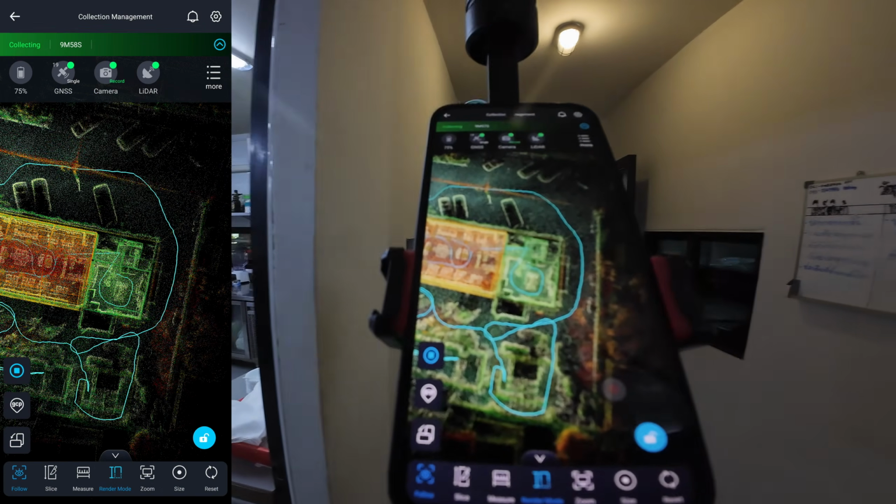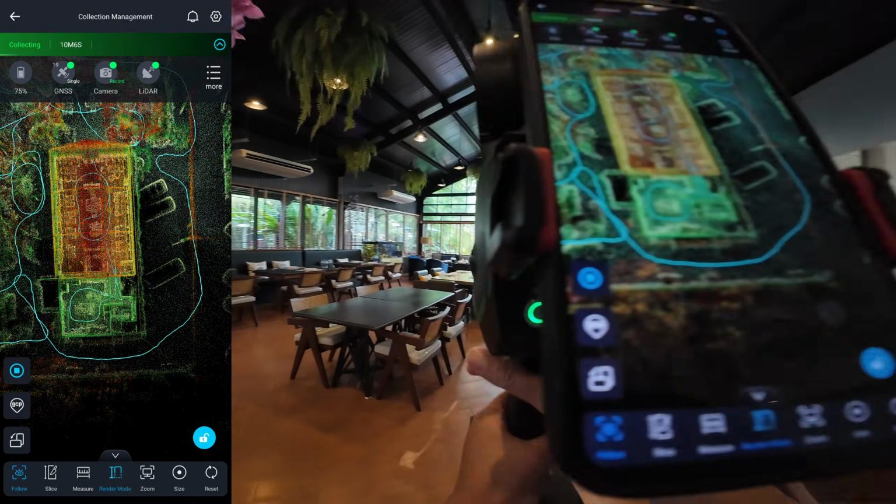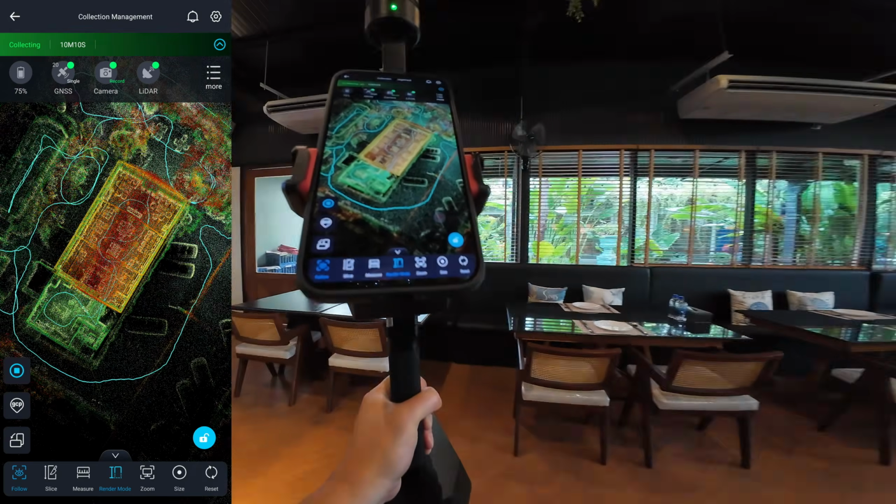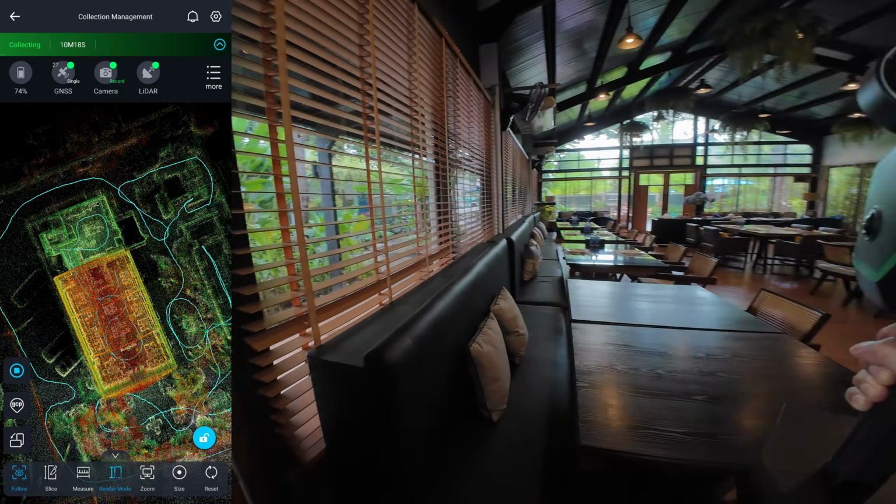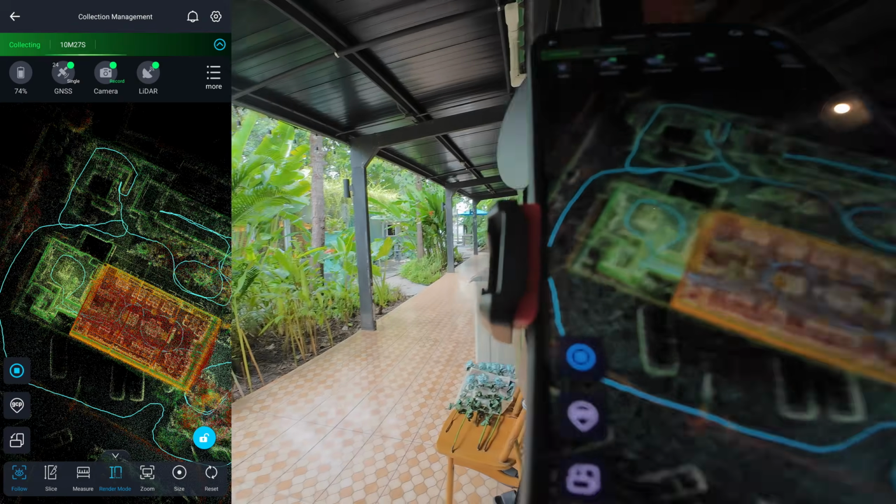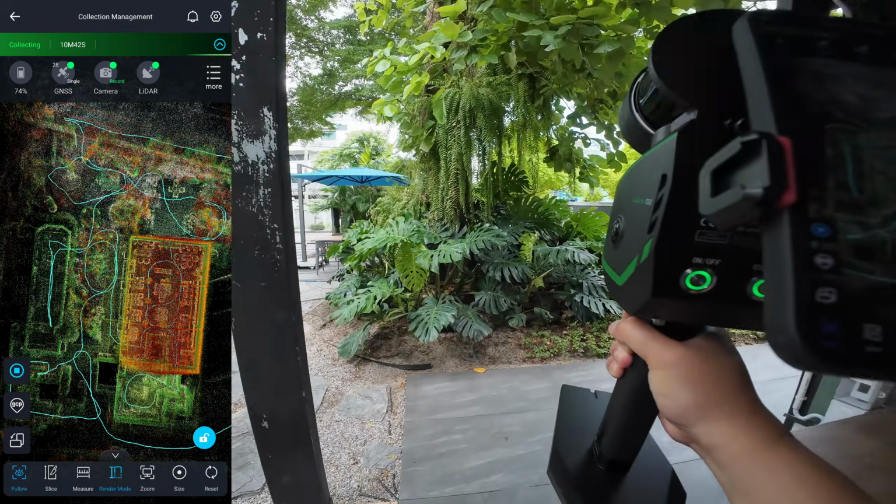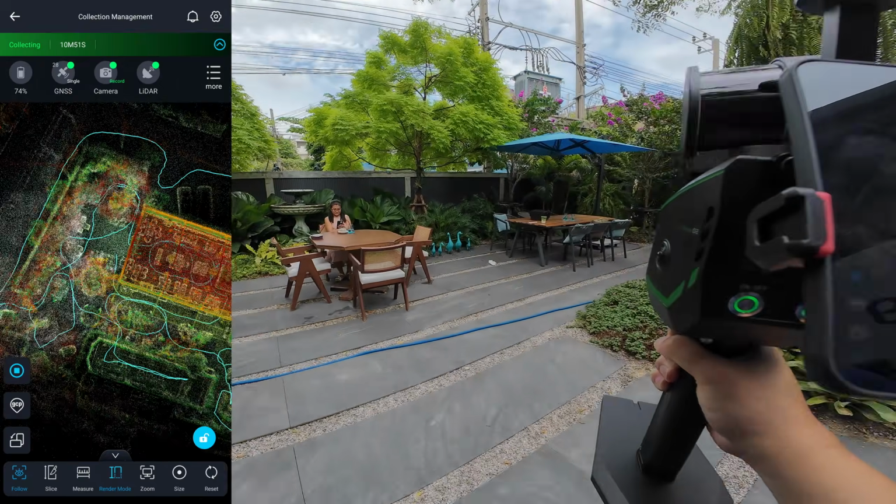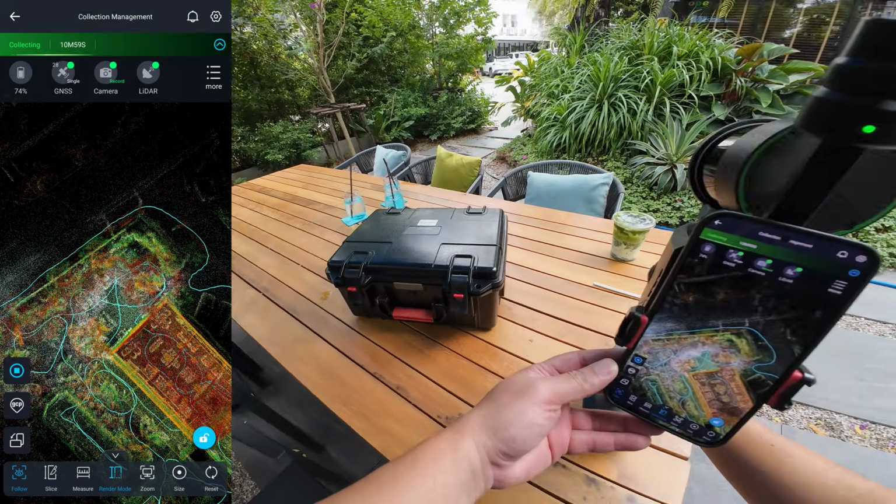When exiting through a narrow doorway, I walk sideways to keep the scanner aligned. If a room has more than one door, you should exit through a different one to create a loop path. Now I'm heading back to the starting point to complete the scan.